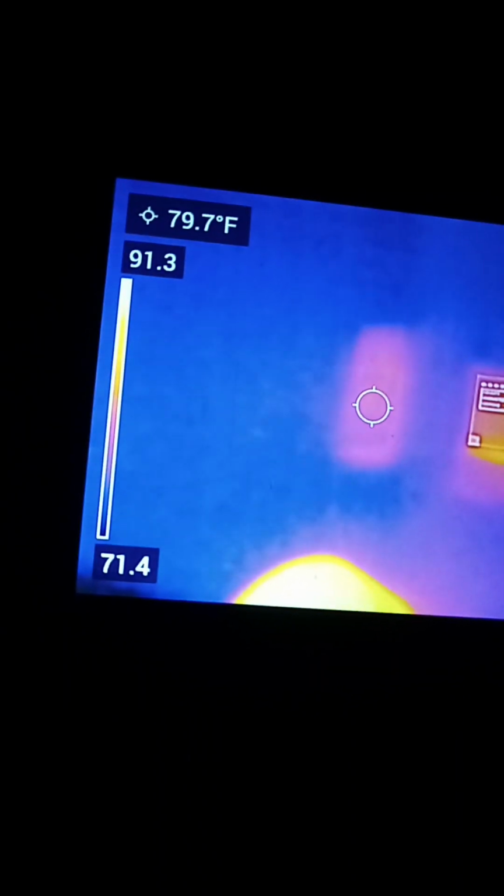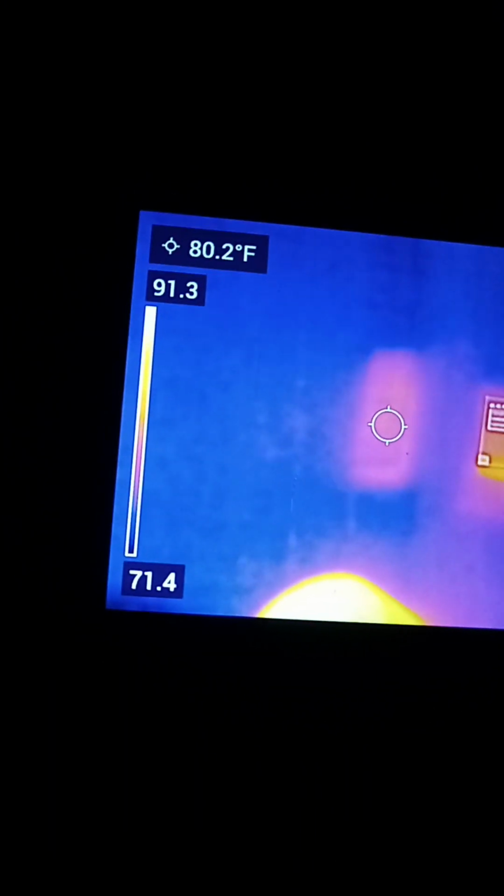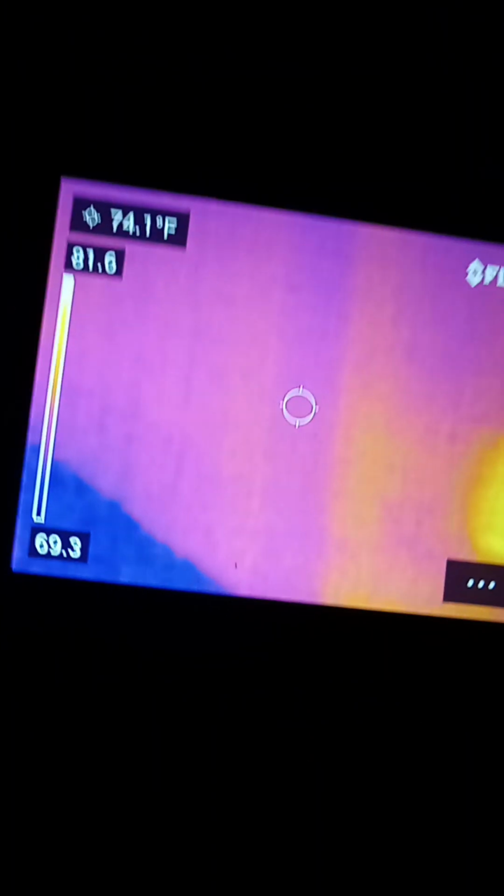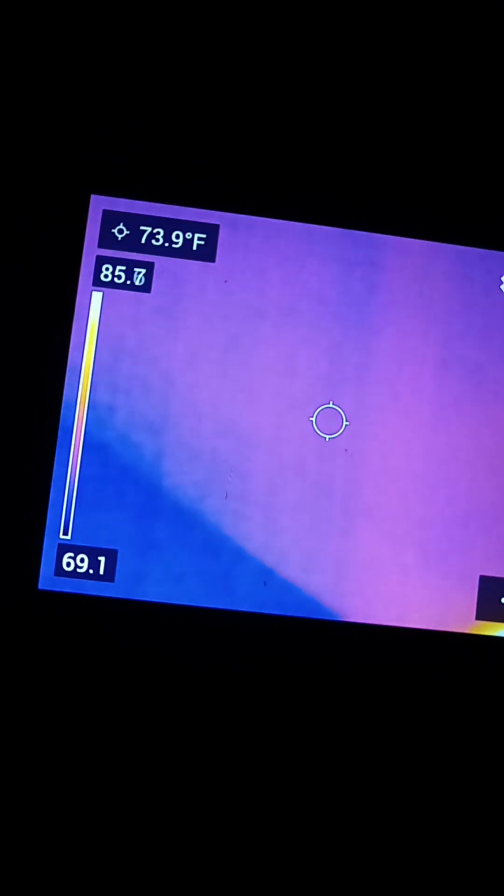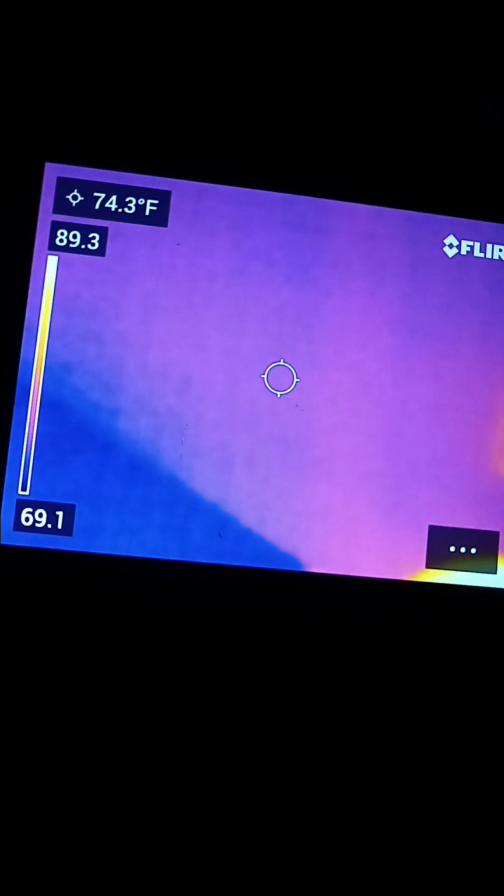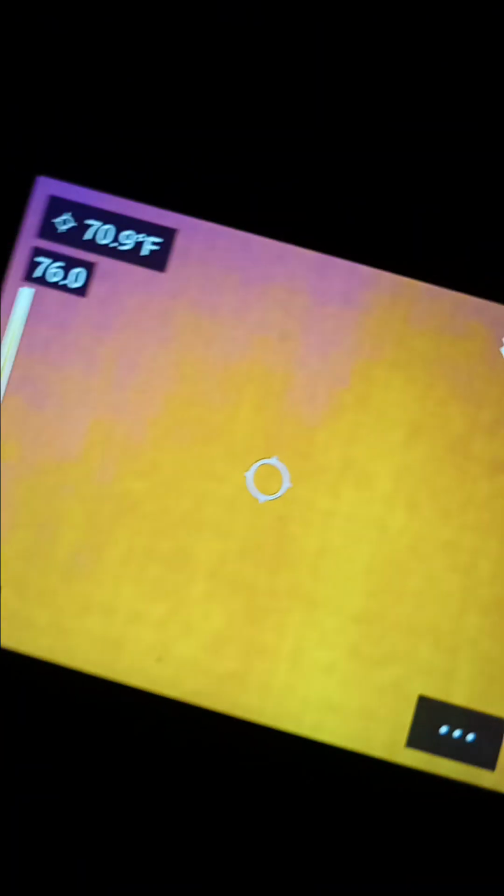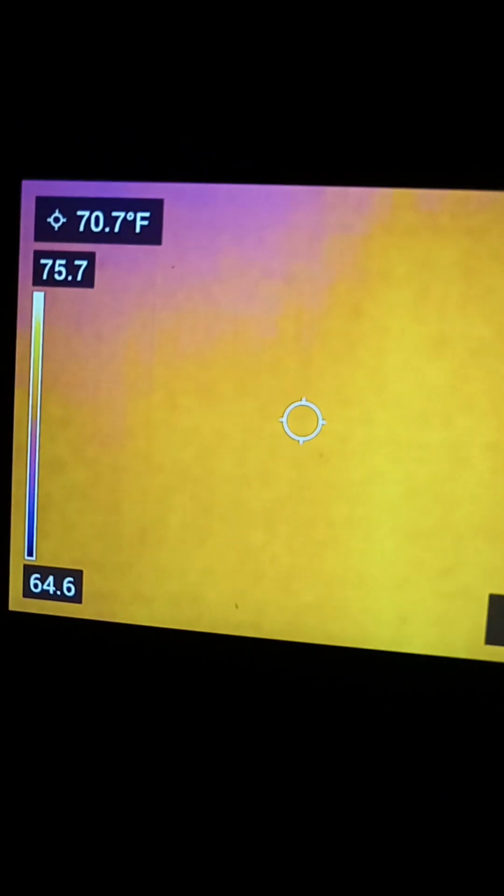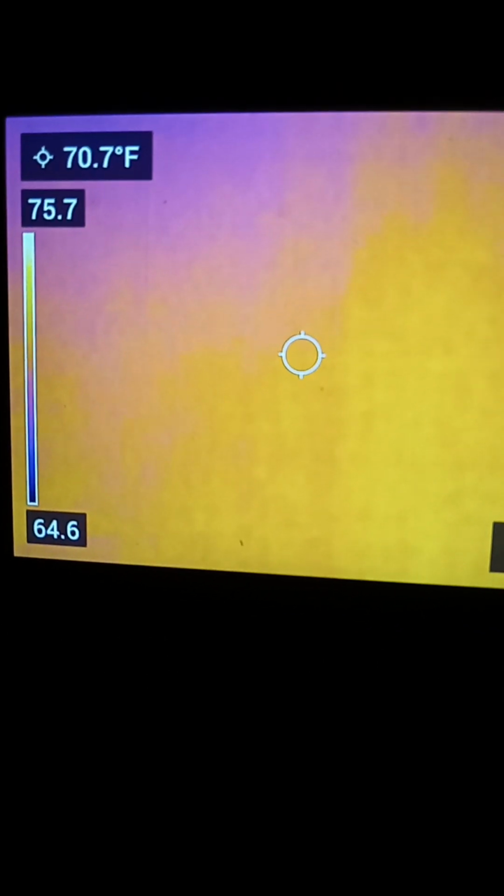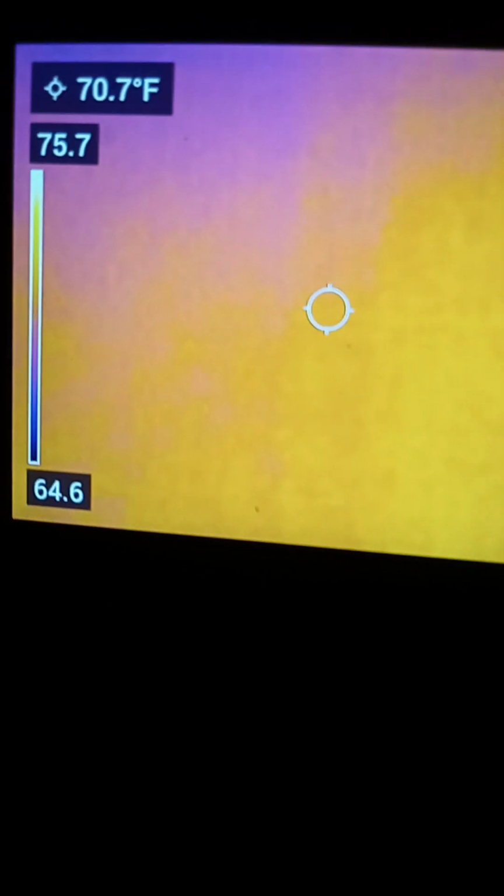And then move back over to the purple couch, which is kind of pinkish. That's 73.9 degrees Fahrenheit. Let's move over and look at the floor. The floor is relatively warm. It's like some type of stone tile, a hard surface.